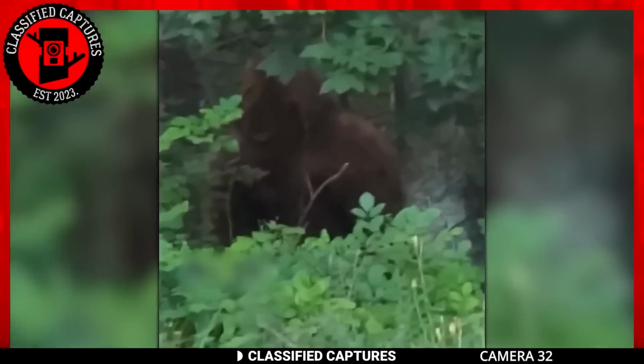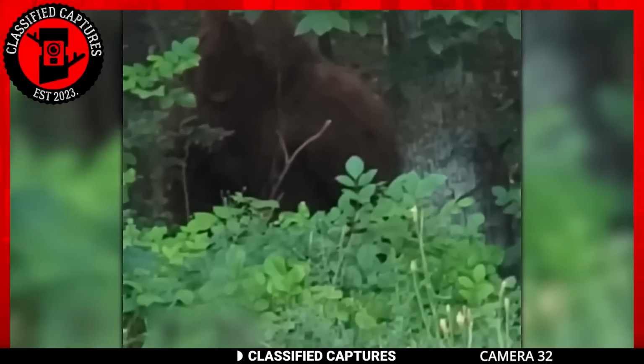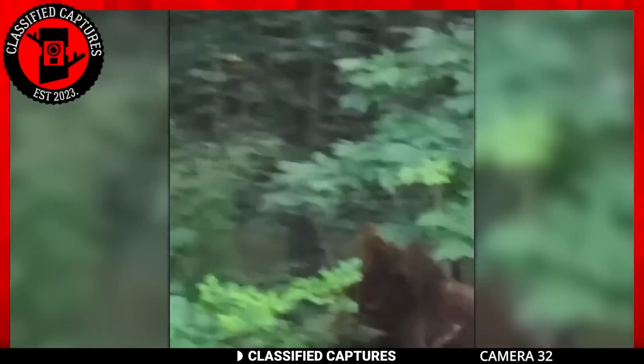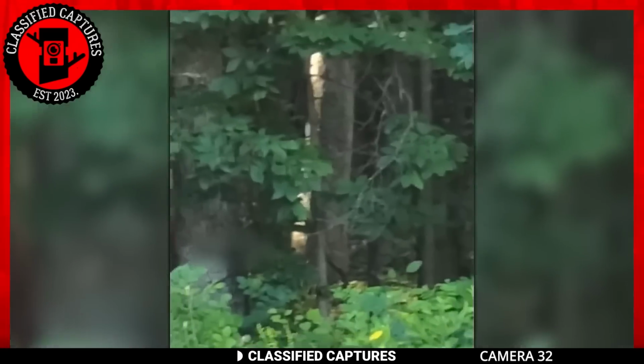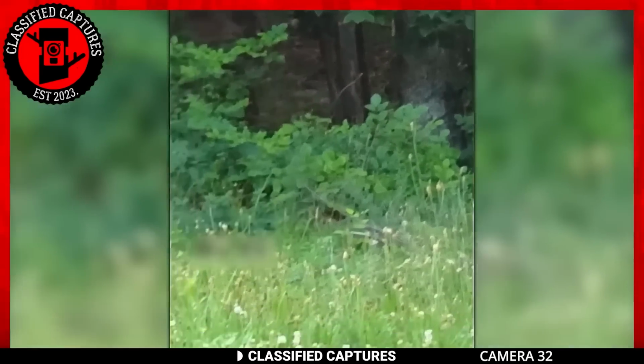This footage was taken by a hiker in the woods when he spotted a strange creature lurking among the trees. The creature locks its gaze onto the hiker, but as soon as it realizes it's been spotted and filmed, it swiftly disappears into the depths of the woods. What creature could that be?